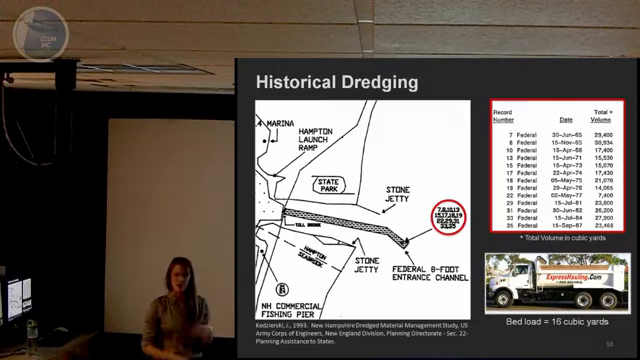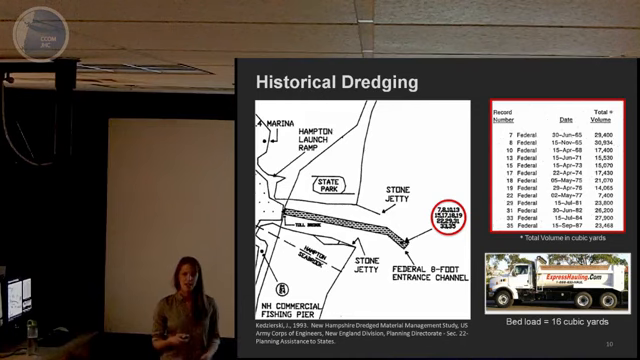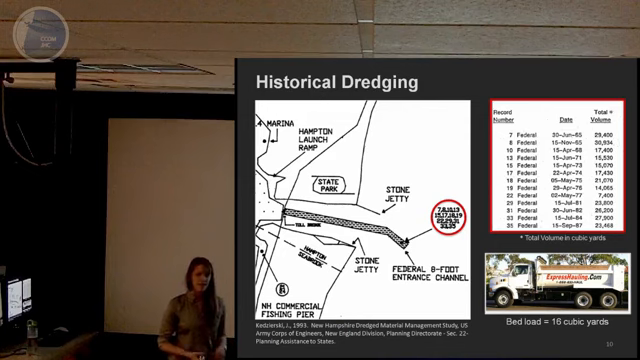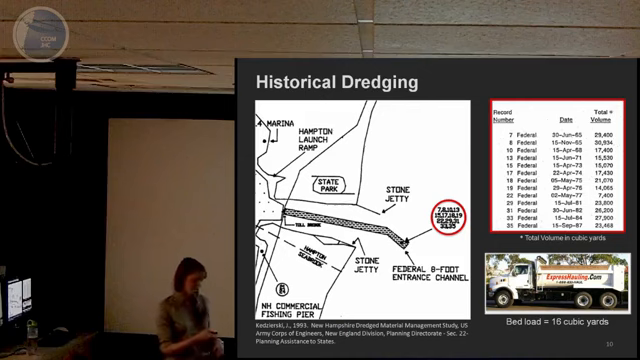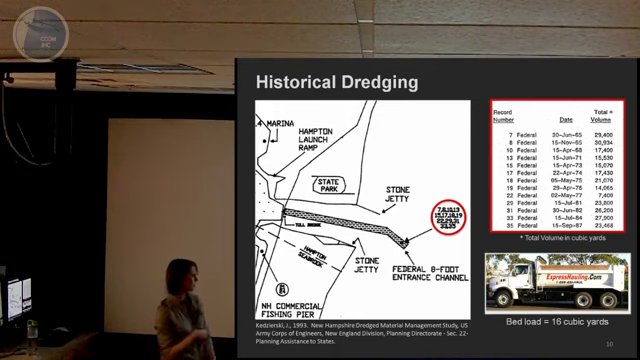So now I'm going to talk about the historical dredging at the Hampton Seabrook Inlet. As I said, it's an important economic and natural resource issue in the state. Most all of the inlets in New Hampshire are dredged regularly. And not only do people feel that dredging can have negative economic or ecological impacts, it's also very expensive to complete dredging, on the order of a few $1 million sometimes. So between 1965 and 1987, the Hampton Seabrook Inlet Navigation Channel was dredged 13 times. And during each one of those dredges, roughly 20,000 cubic yards were removed during each dredge.